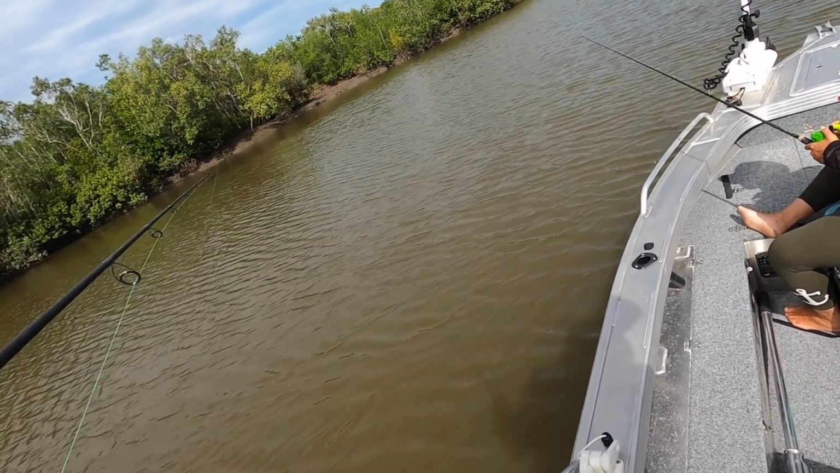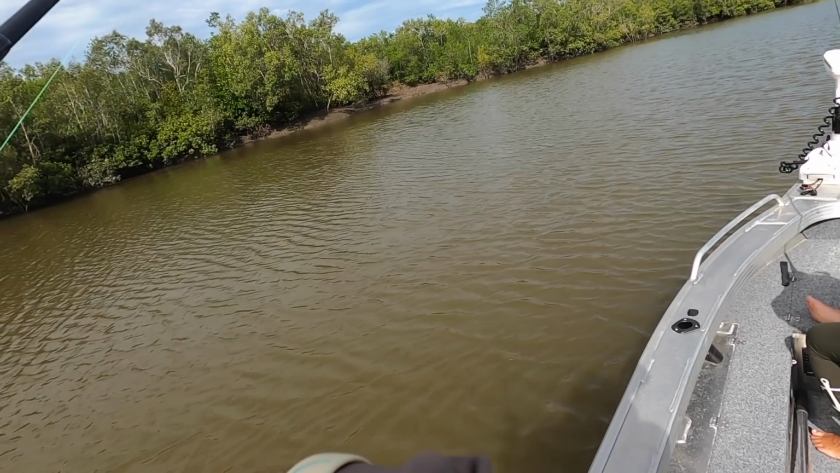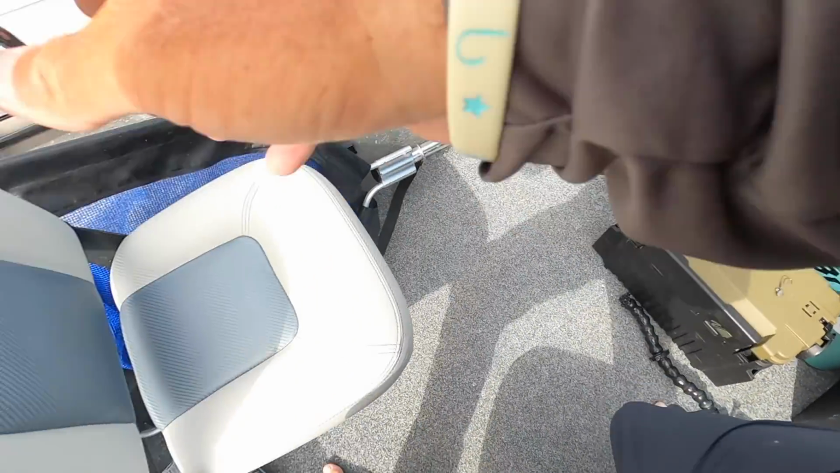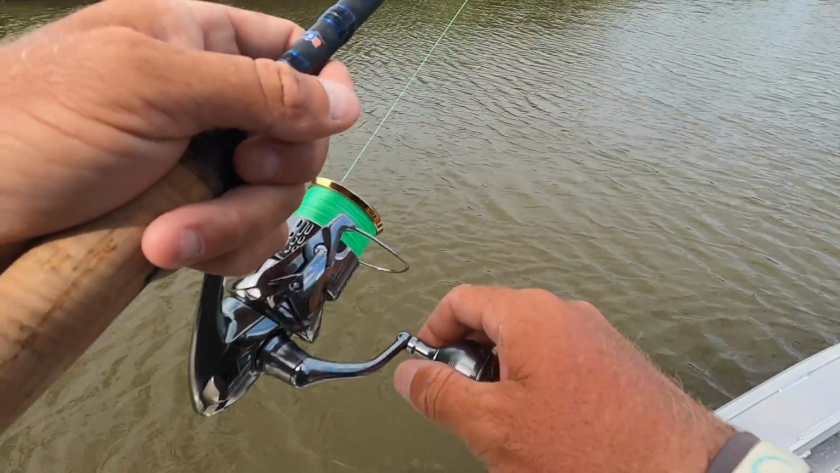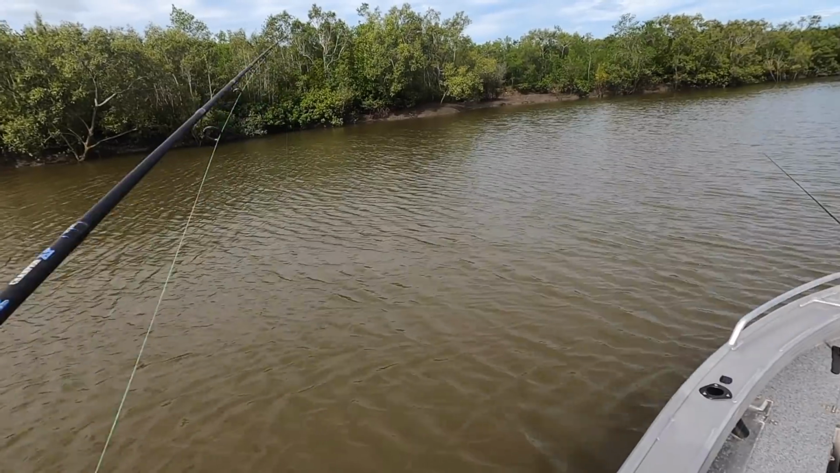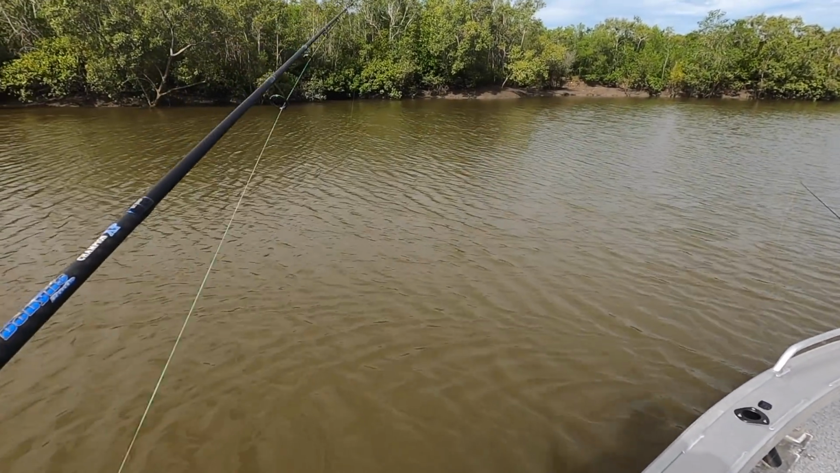Oh, there's your groper friend. Is it you? Yeah, he's on the bottom on down scan. Look at that big dog. It's like 2 meters long, I reckon. Be cool to catch a thready and feed it to him. You wondered if he was going to be here? Yeah. There he is.